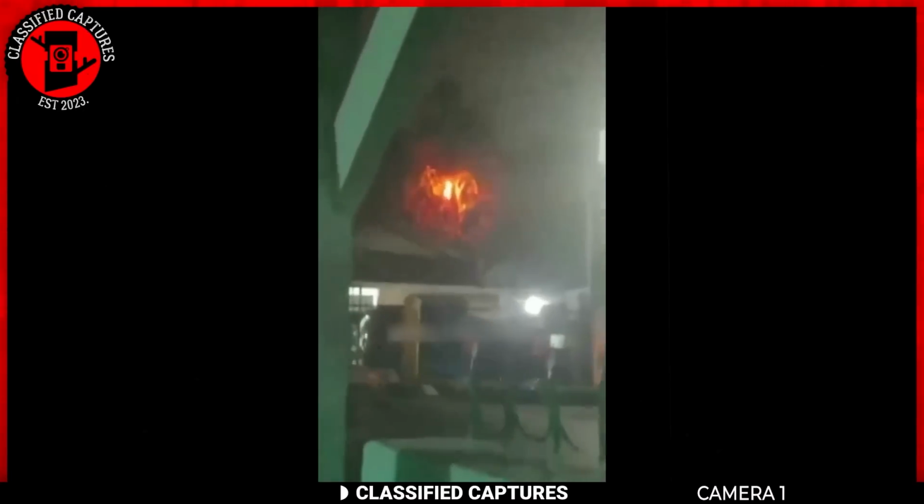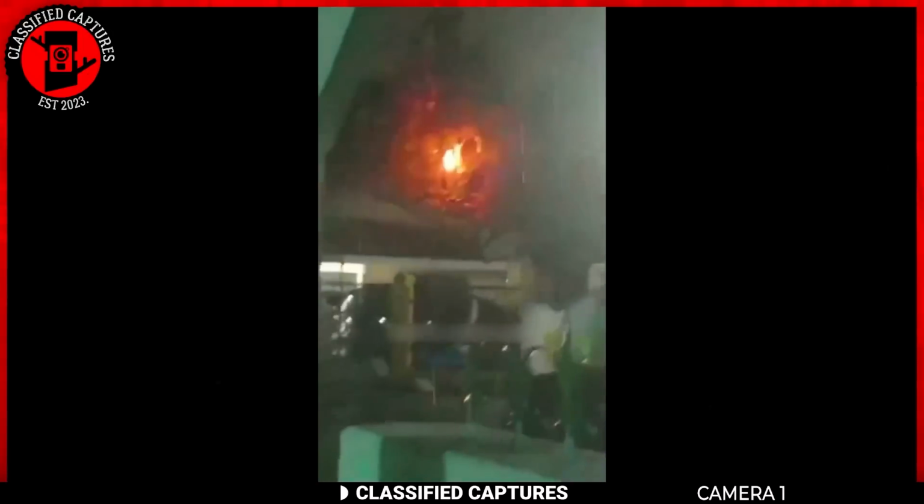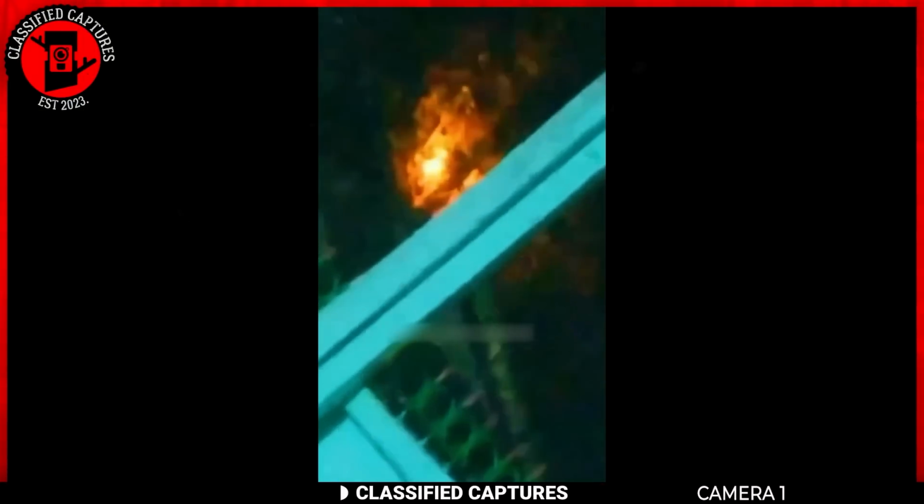Have you ever seen a ball of fire gracefully hovering among the leaves of a towering tree? If you answered no, today's your lucky day. People in the area are fascinated by this unusual sight, calling it a light entity. It shows up unexpectedly and stays a safe distance away.